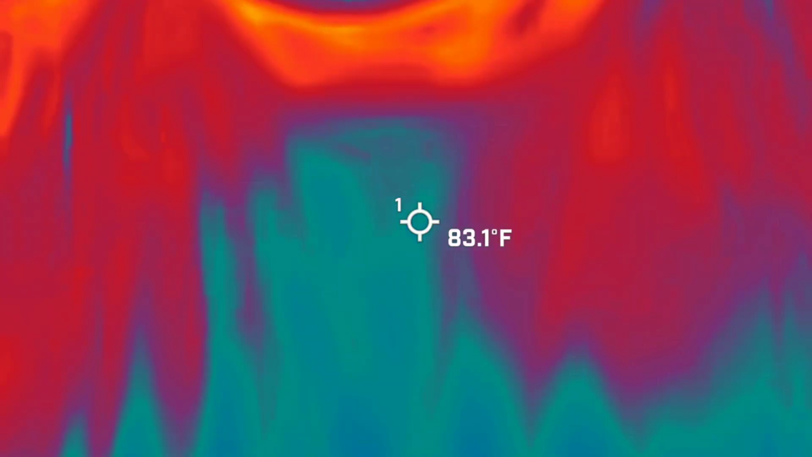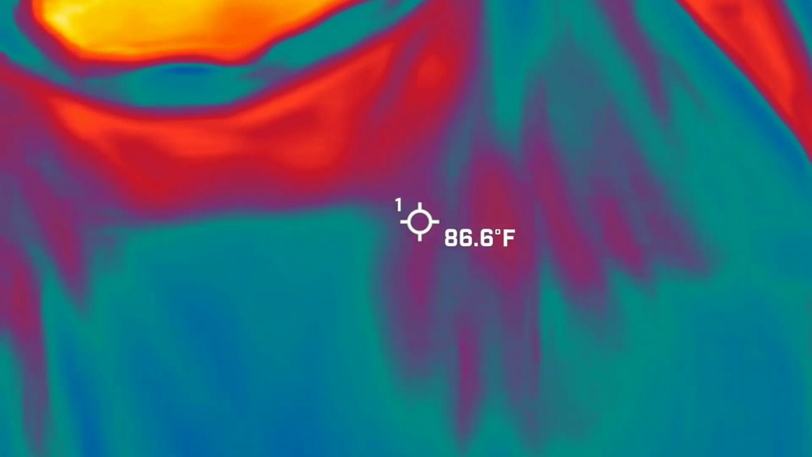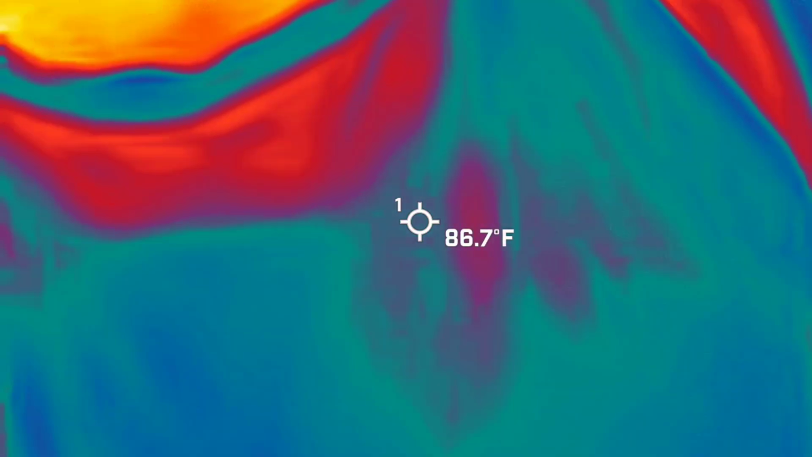So with this one, the way I have it set up is there's a blue dot bouncing around the screen, and it's going to show you the coldest spot in the frame at that moment. So again, it's going to bounce around and it's going to give you the temperature. I'm looking for 15-degree temperature drops. So tonight's temperature, I think I wrote down, was like 68. So I'm going to be looking for 53 degrees and colder.